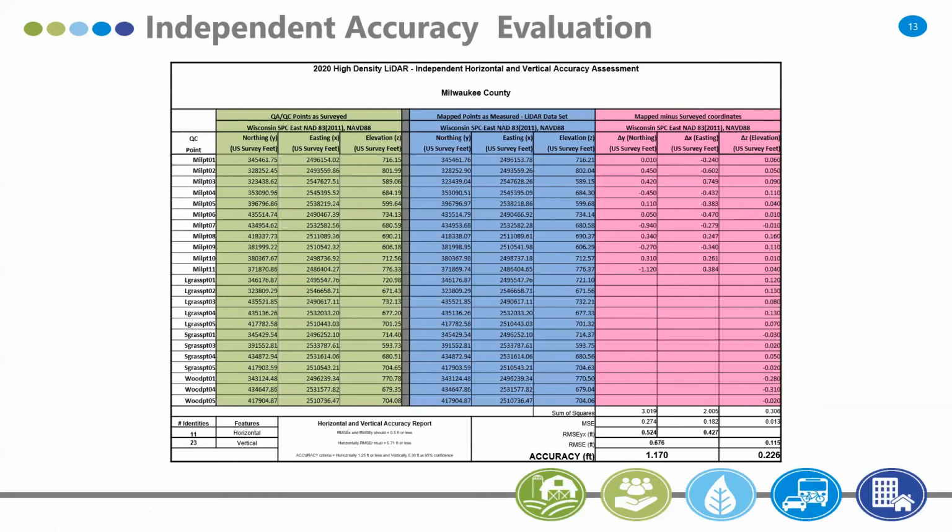Horizontally, which was the first time in my experience I've independently tested it, we were able to achieve with these blind results an RMSE of basically half a foot in X and half a foot in Y, with 95% at 1.1 or 1.2 feet.